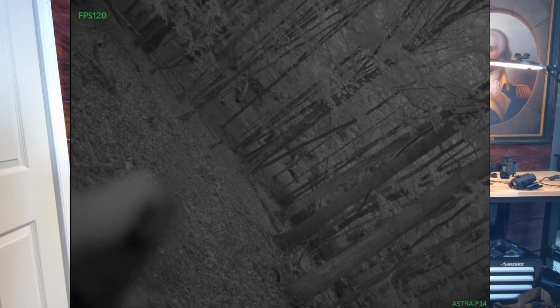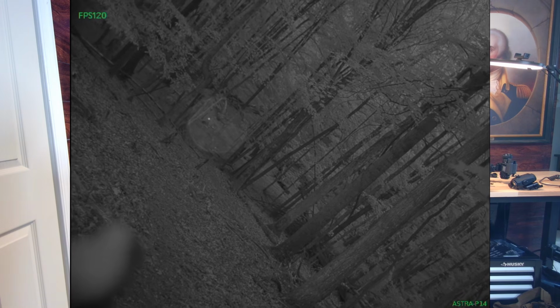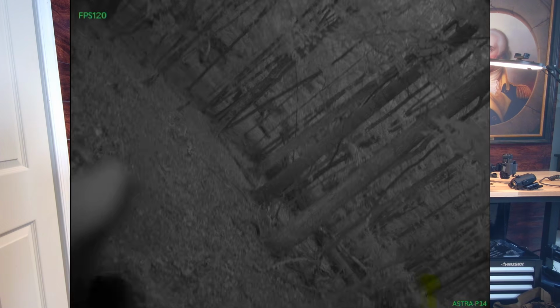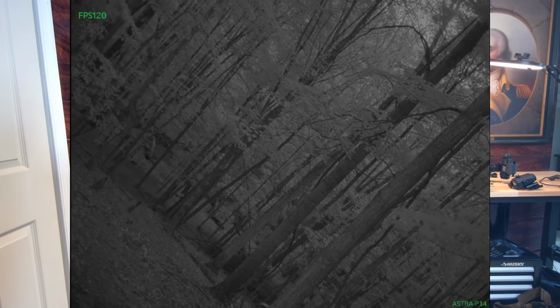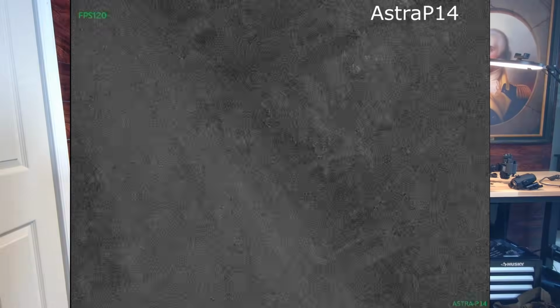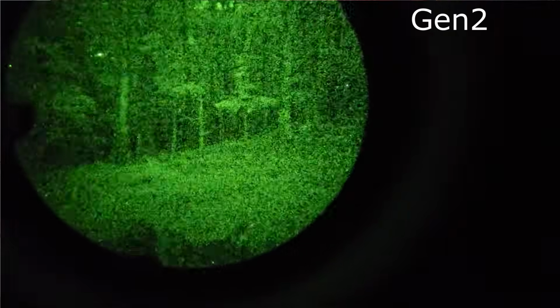This is hands down the best low light performance digital night vision device I have ever seen. I was very, very impressed with how well it could actually see in the dark in comparison with real analog night vision Gen 2 and Gen 3. I would put this right in between Gen 2 and Gen 3. It's not better than Gen 3 night vision, but I think its low light performance certainly can beat out a lot of Gen 2 units. And in my case, my Gen 2 unit that I have, this is better than it's seeing in the dark.